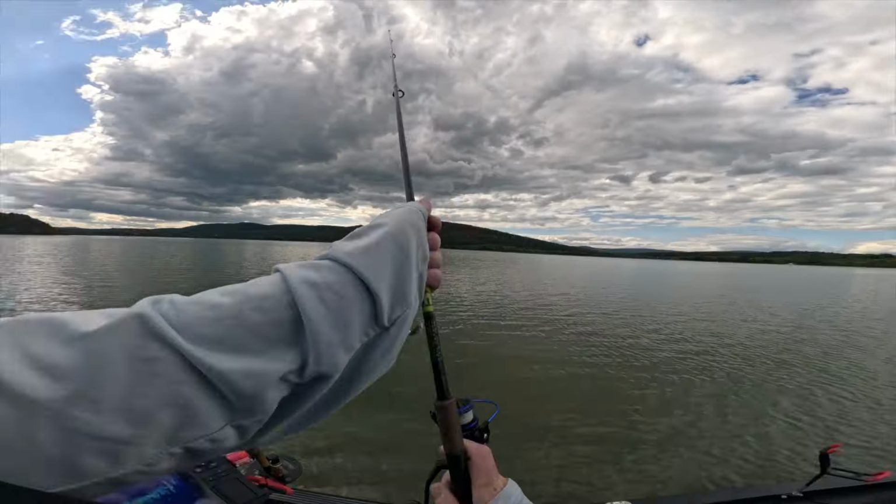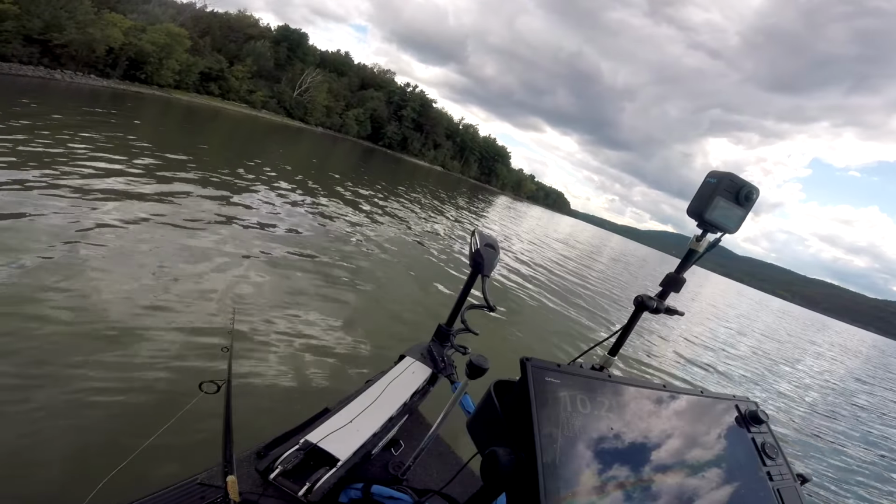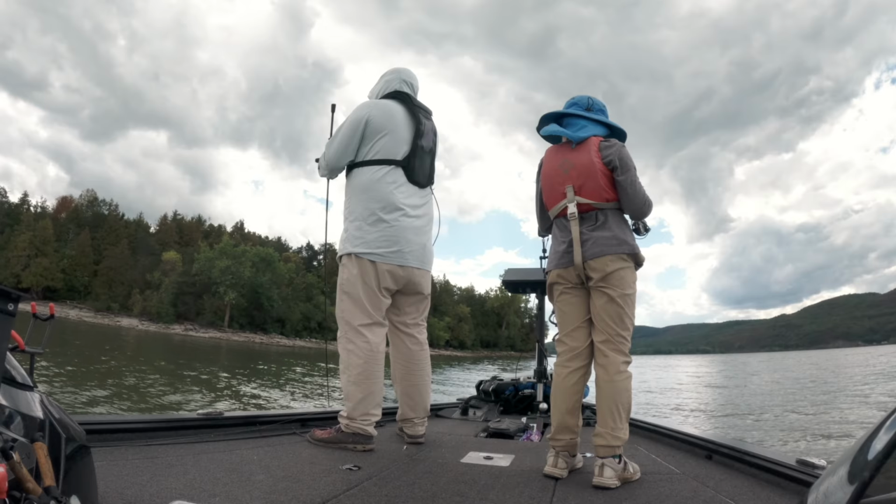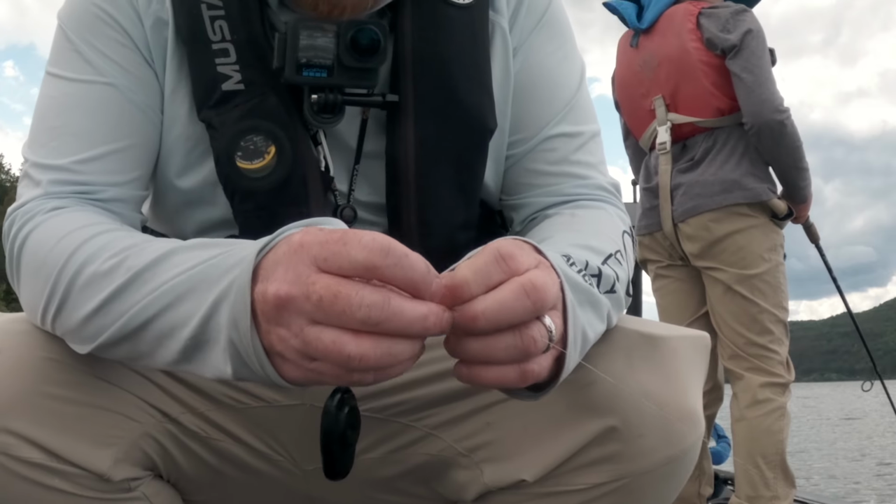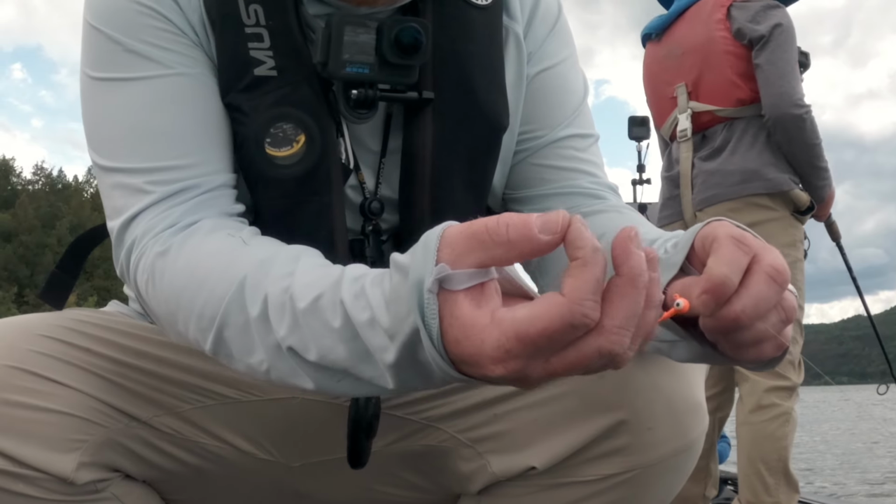Probably what we had was a little overkill. We're using medium bass rods, 8-pound test braid. Oh, that guy smoked it. We started the day with fluorocarbon leaders, but we broke so many lures off that in the end we just started tying straight to braid. And the water's muddy enough out here that the leader doesn't really matter. We probably caught 100 fish without a leader today, so just something to keep in mind.